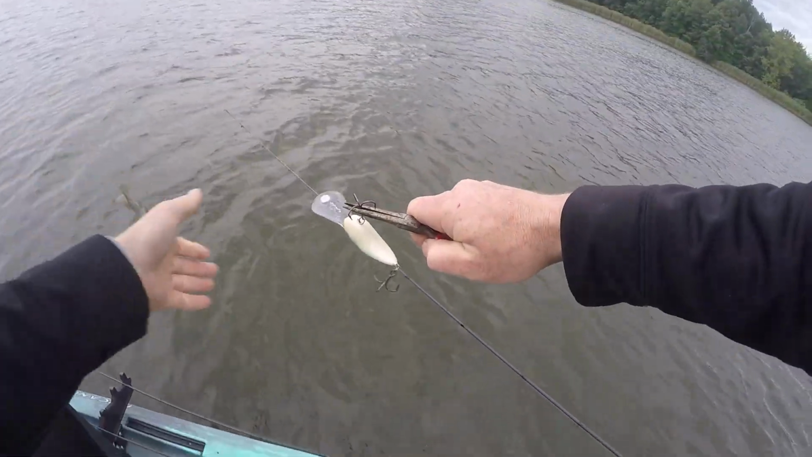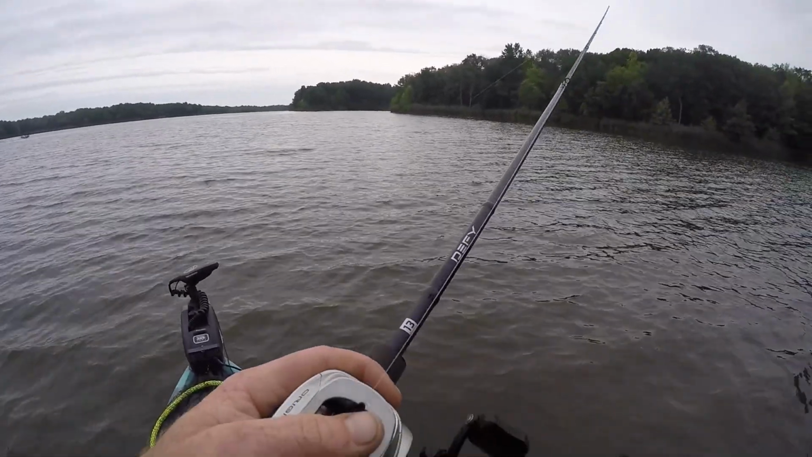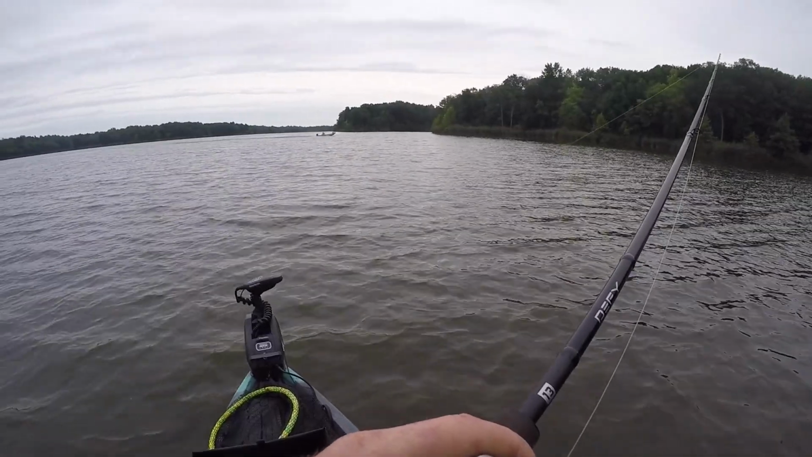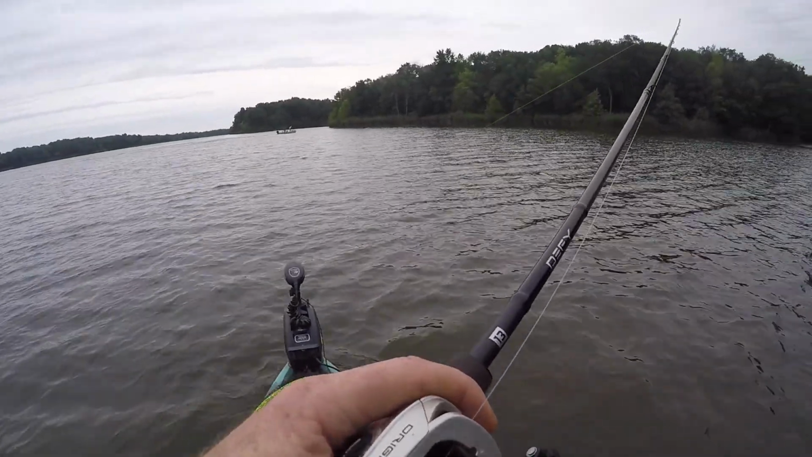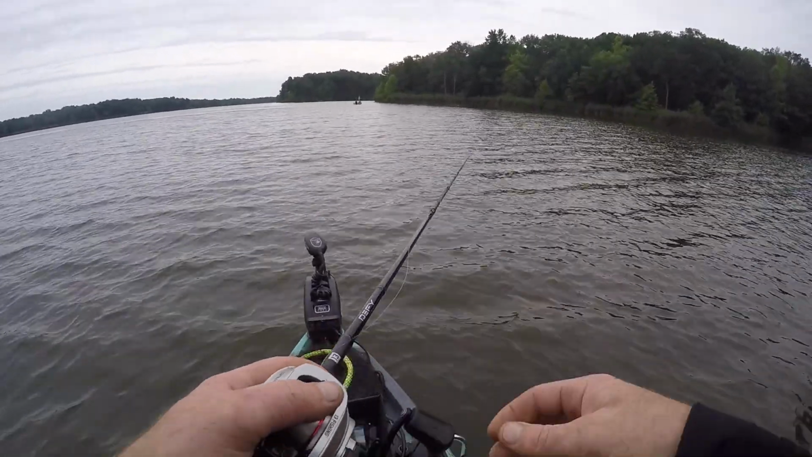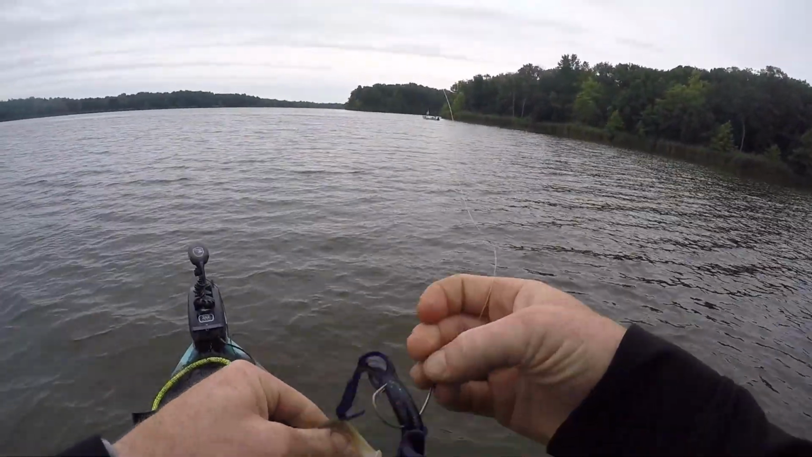I mean, look at him, he's not much bigger than a crankbait. Little guy.